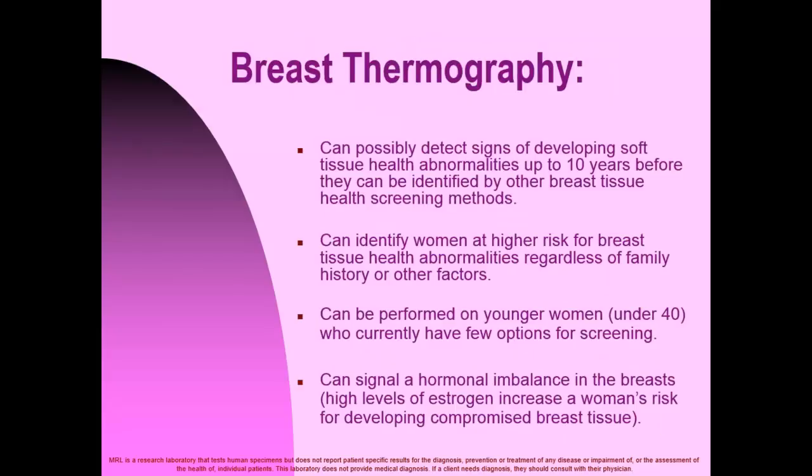Breast thermography can possibly detect signs of developing soft tissue health abnormalities up to 10 years before they can be identified by other breast tissue health screening methods. It can identify women at higher risk for breast tissue health abnormalities regardless of family history or other factors. Breast thermography can be performed on younger women under 40 who currently have few options for screening.